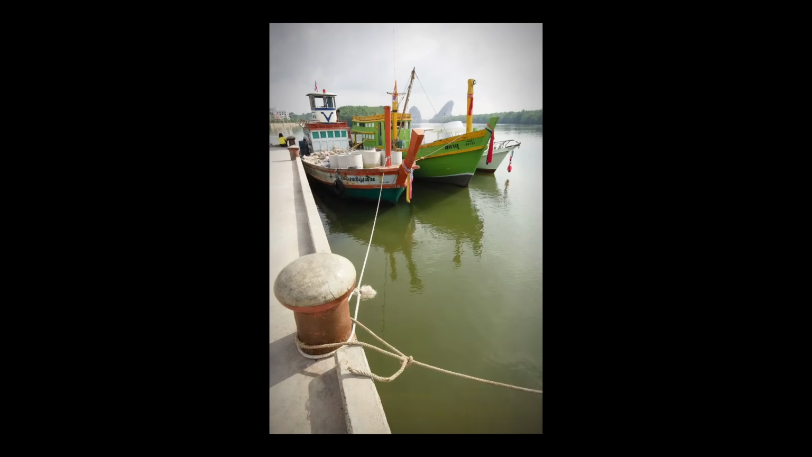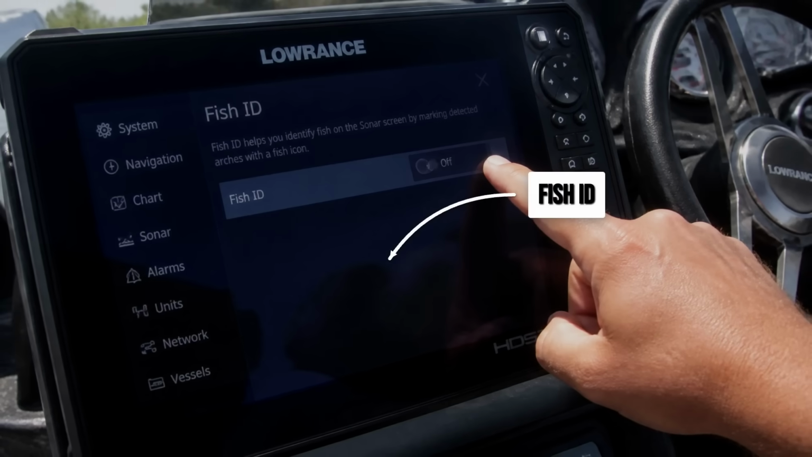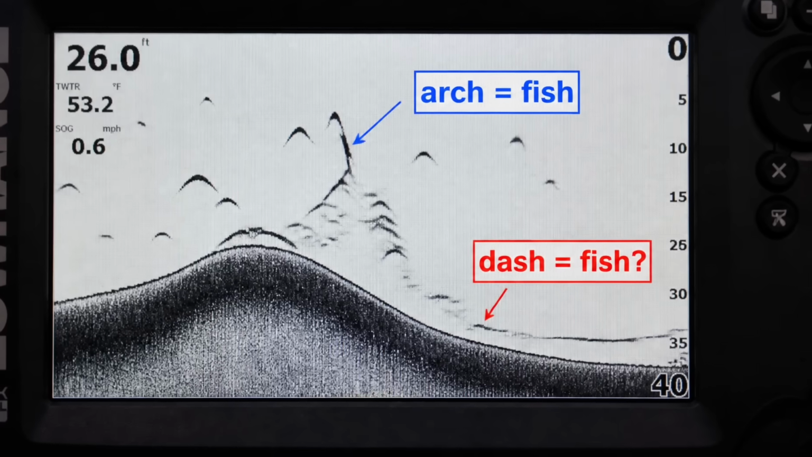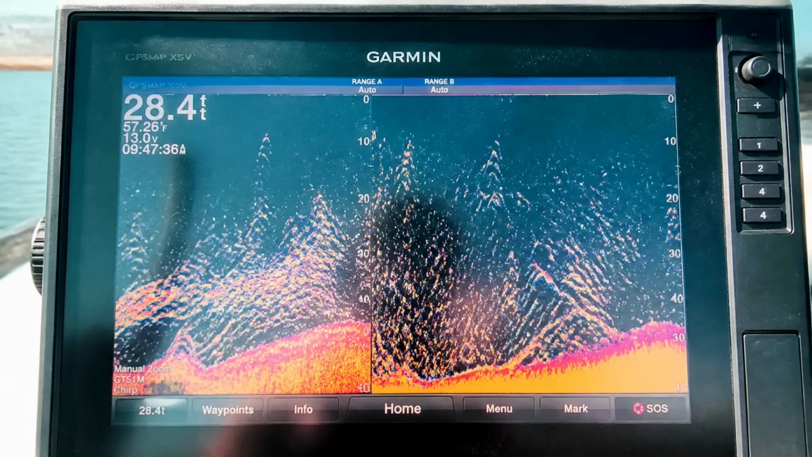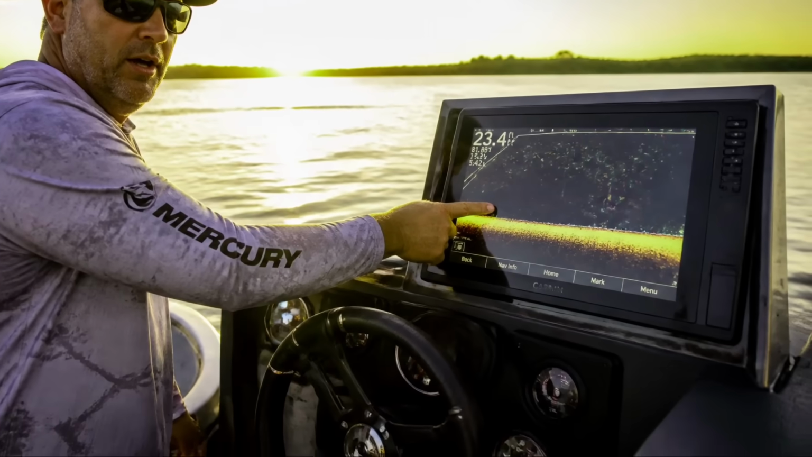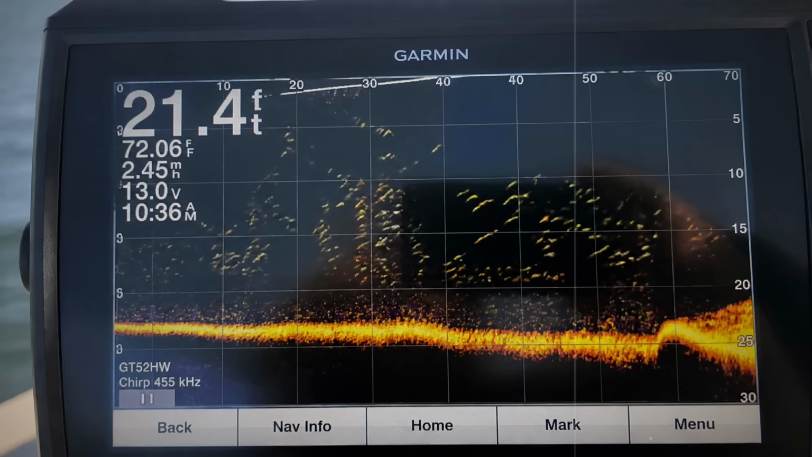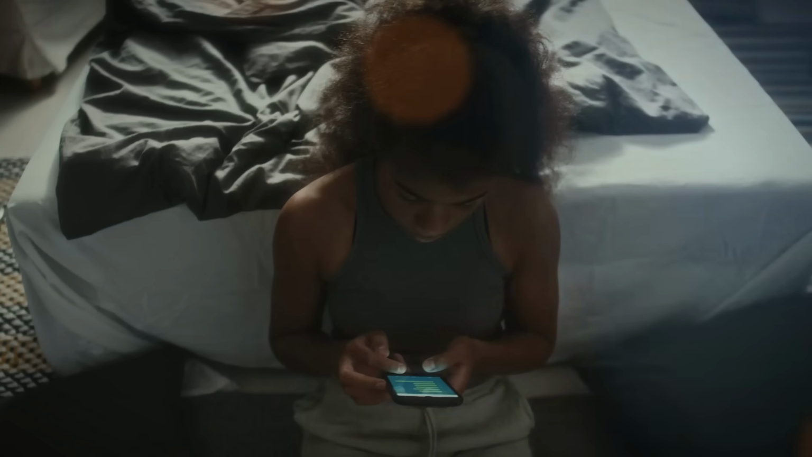So here is exactly what to do in order the next time you idle out. First, turn Fish ID off and leave it off. Read the raw arches and the dashes underneath it. And I'll be honest with you, it's going to feel worse for the first trip or 2, because raw sonar looks messier than a screen full of tidy cartoons. Push through it anyway. By the 3rd trip, you will not go back, and you'll be marking the bait those icons were quietly erasing. Second, dial your gain in by feel, not by some number you copied off a forum.